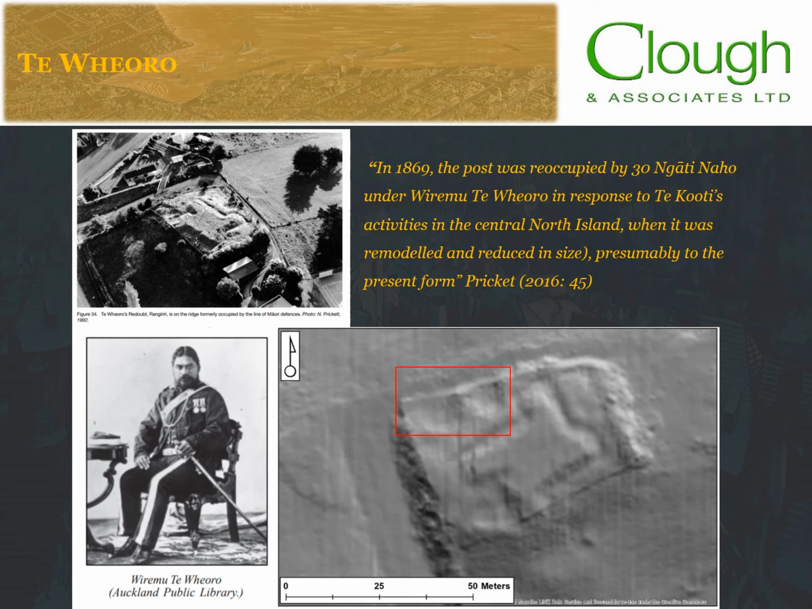If we look closer at Te Wheoro, it's an interesting site in itself, as it was occupied both by British and Māori. After the 21st of November, and after the battle, a 150-man redoubt was built on a group of rifle pits south of the Māori defensive line upon the Waikato River. It was first occupied by British troops, then abandoned in 1865. As you can see, in 1869, it was reoccupied by Wiremu Te Wheoro. So what you can see, the LiDAR shows it quite well, with an aerial to compare it against. And interestingly, the red square shows two truncated depressions, not visible in the aerials or any maps,